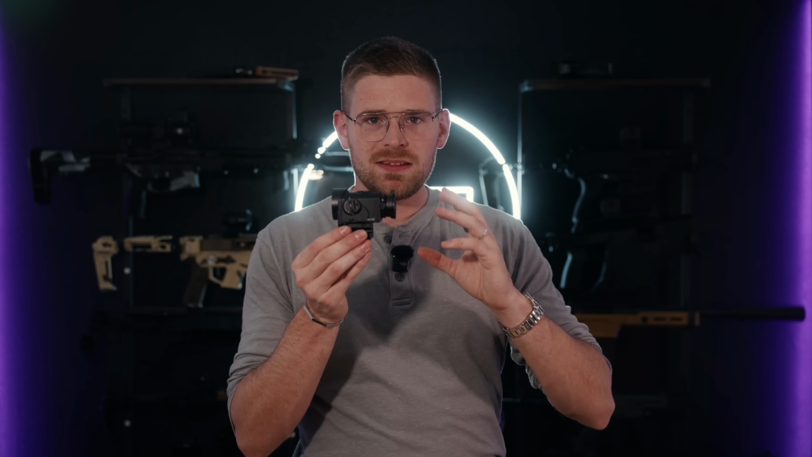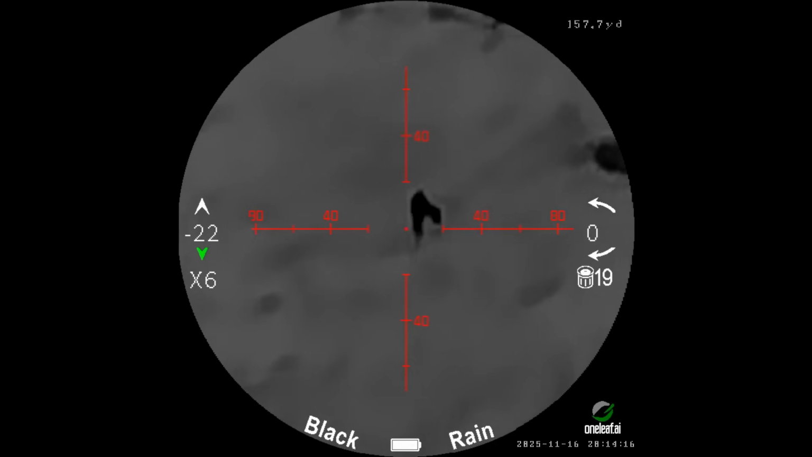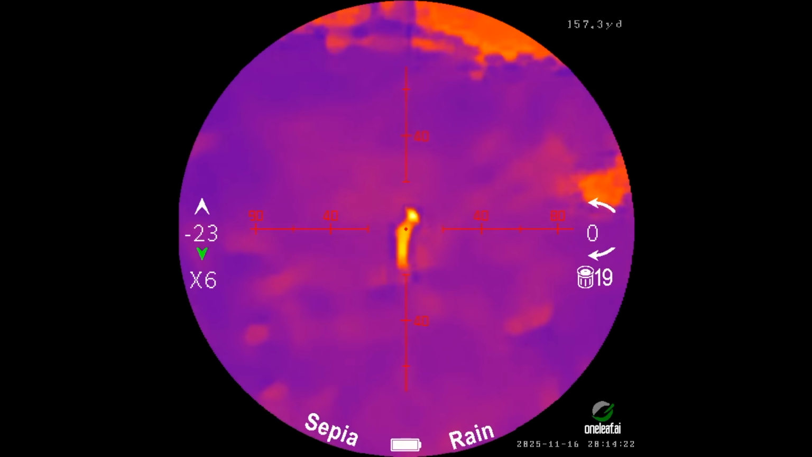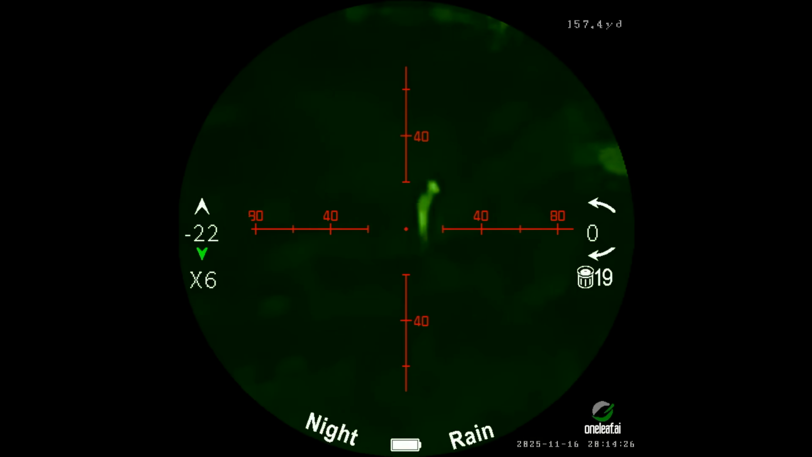Now what makes this so special to me is not its ability to be mounted to a pistol. I unfortunately find that to be, yes, functional if you need a pistol thermal for some reason. However, I find it to be kind of a gimmick. I think that the laser rangefinder is the missing stage on any thermal. I think a thermal with a laser rangefinder is the all in all, especially if you're using something like 300 blackout or 8.6, which is what I put this on because they have such massive amounts of drop at distance.